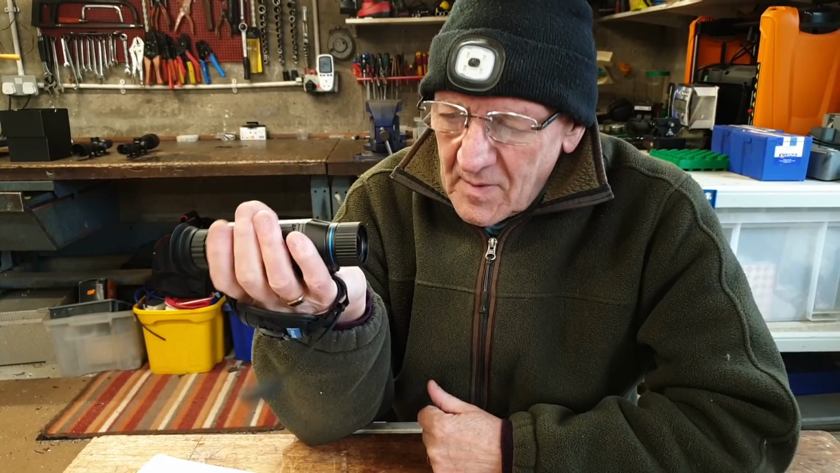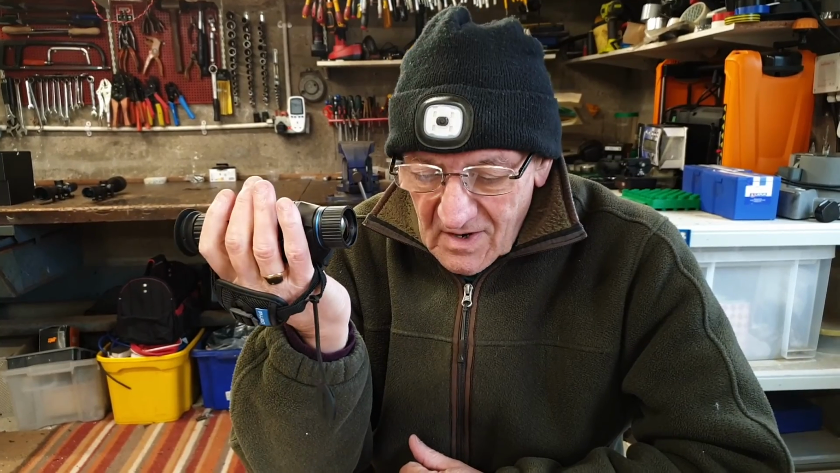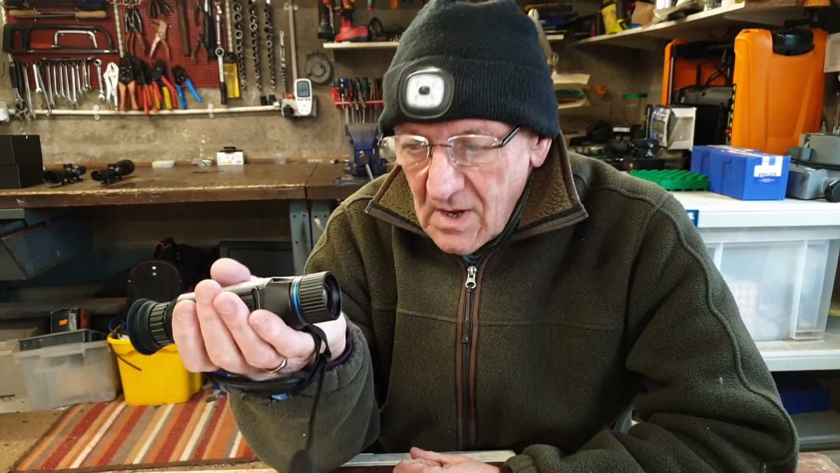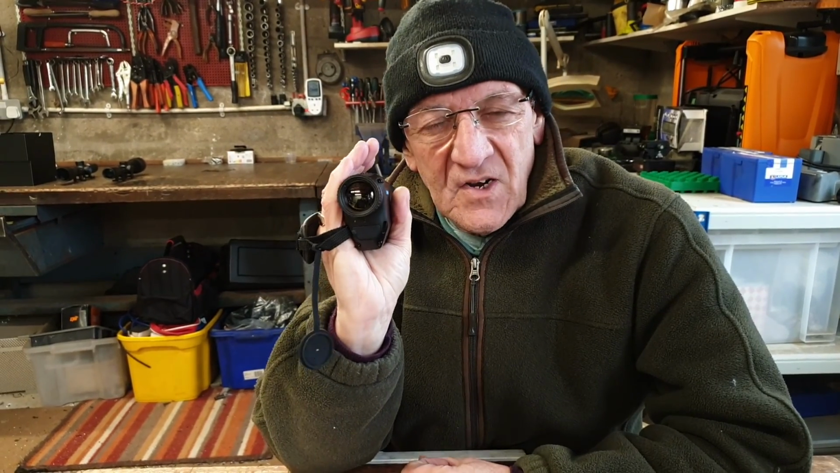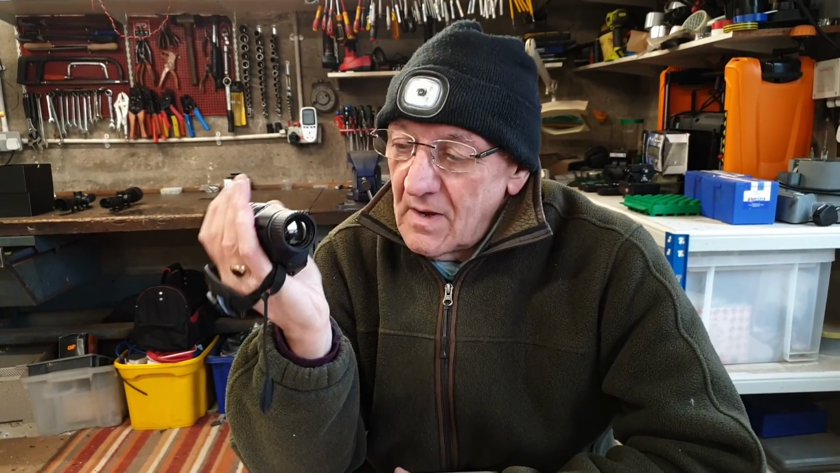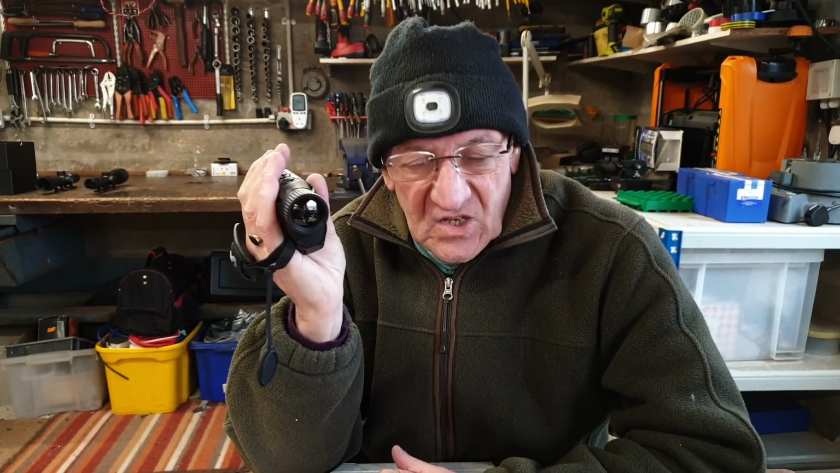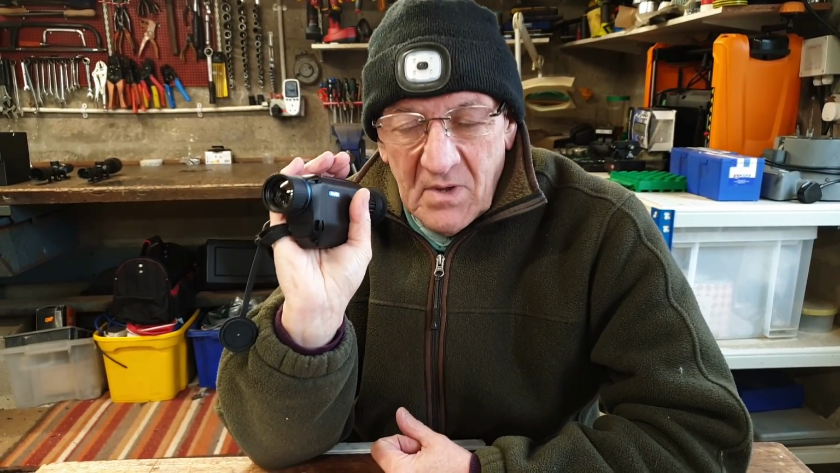The part of the market where this sits is crowded. I did a wee survey the other week on thermal monoculars, not thermal scopes, not binoculars. Looking at the market in the UK at the moment, there are 12 different manufacturers represented in a total of over 100 models of thermal monoculars available. So that's a pretty crowded marketplace, which is good for the buyer. It means there's a lot of choice, and it is tending to drive prices down, which again is good for the buyer.